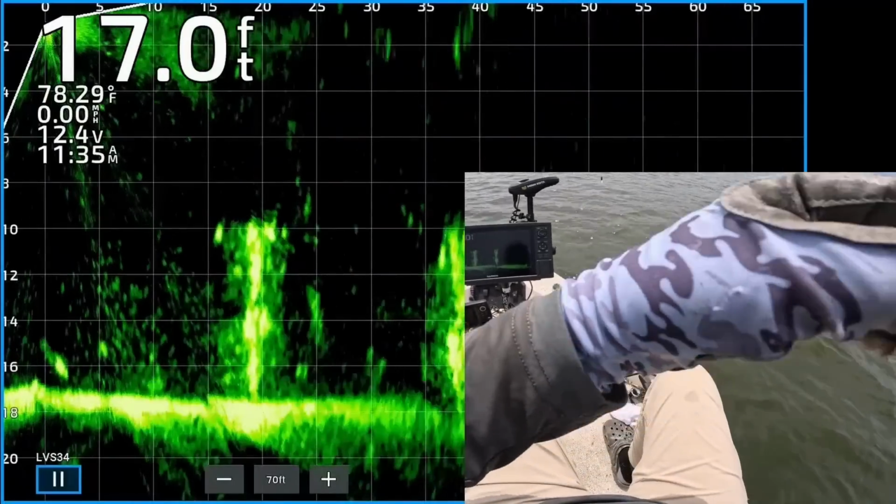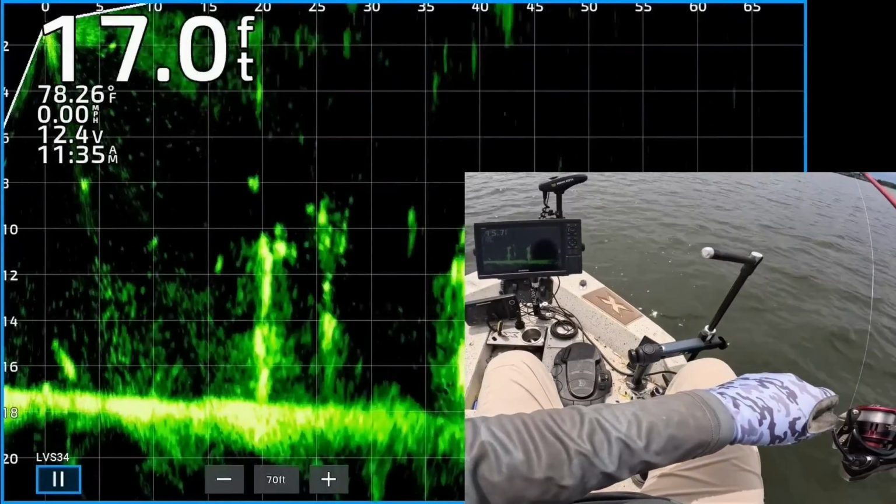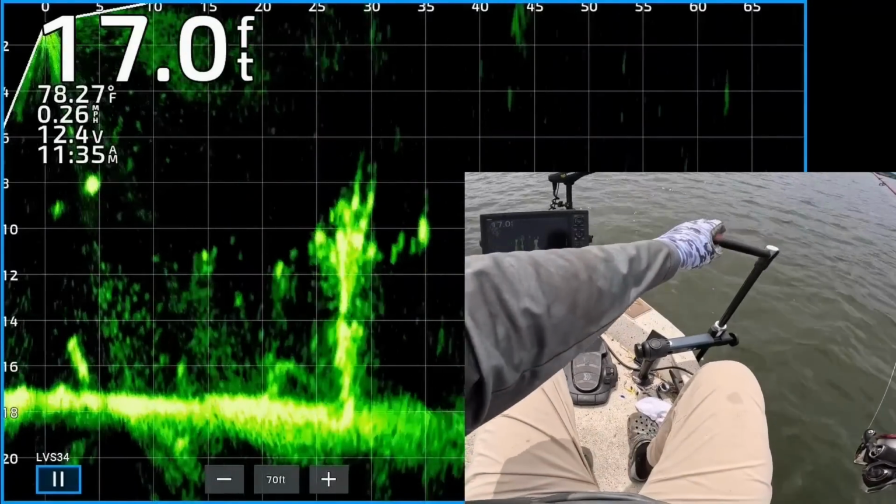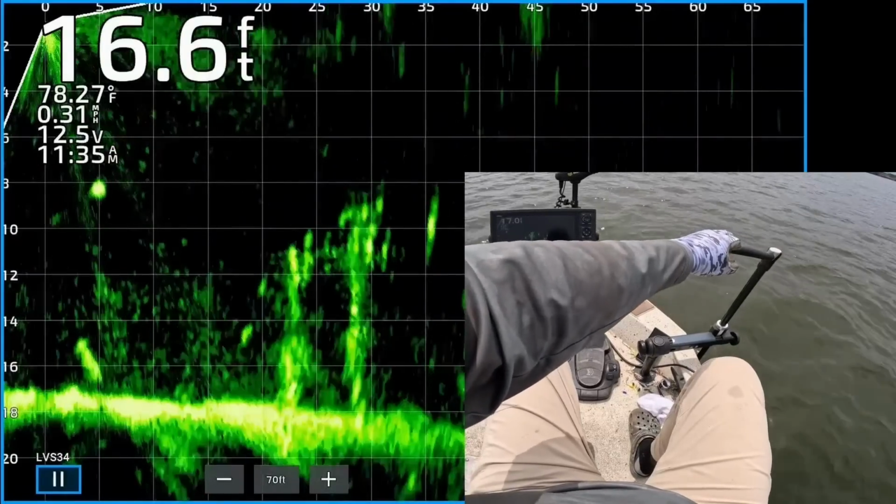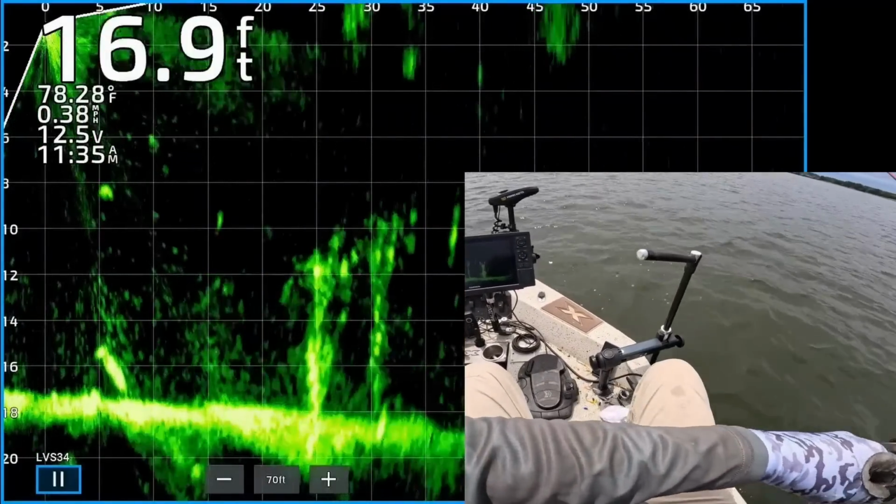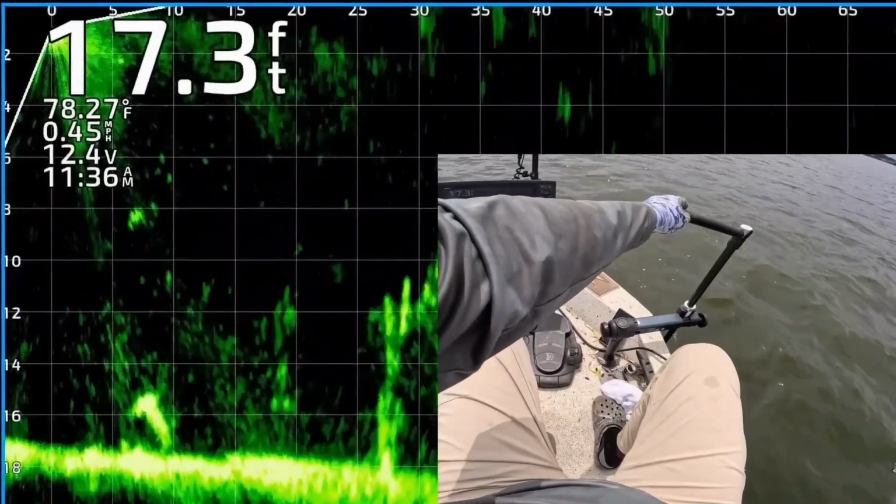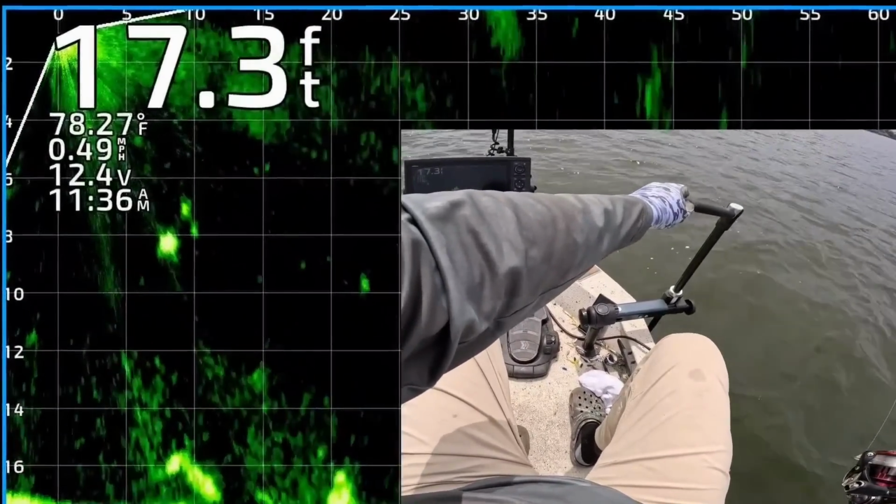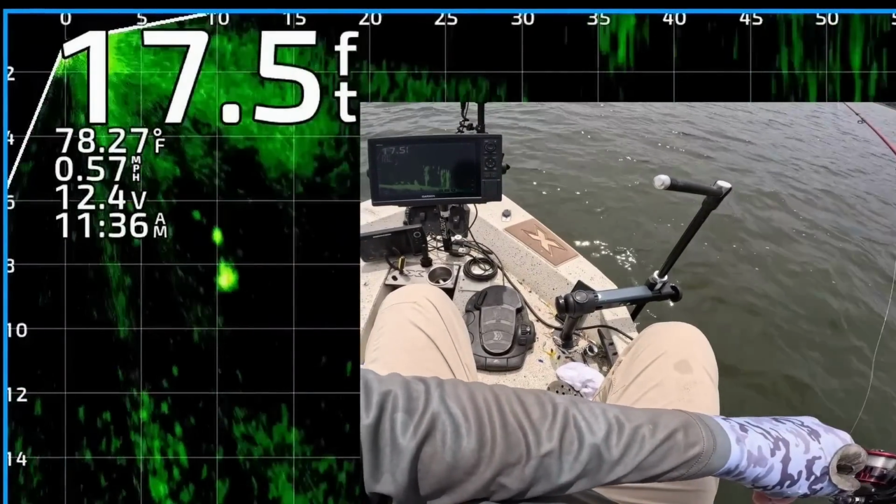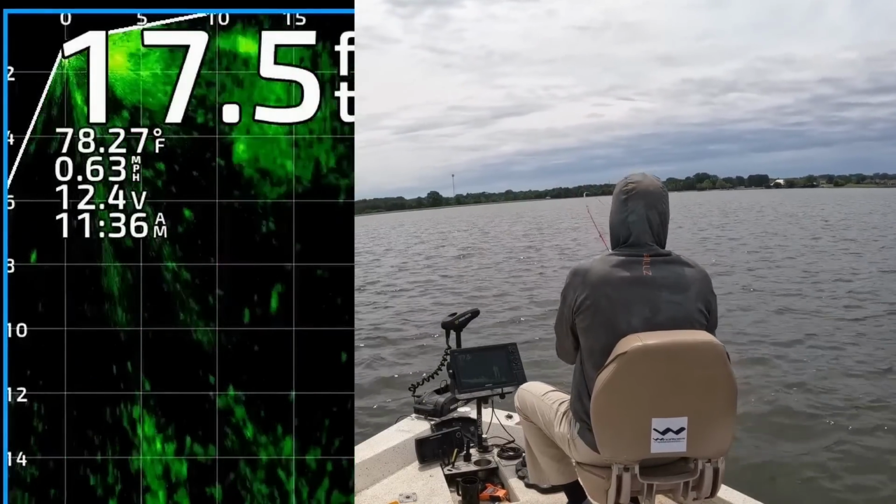These are man-made brush piles made out of PVC. And there is my jig and weight. On the left side of the screen, you kind of lose sight of it. But it's about to come into view right there, and you can see a fish suspended right under the boat, or 7 feet away from the boat. I'm coming right on top of it, and he's gonna eat it. Got that one. He was hanging out right under the boat.